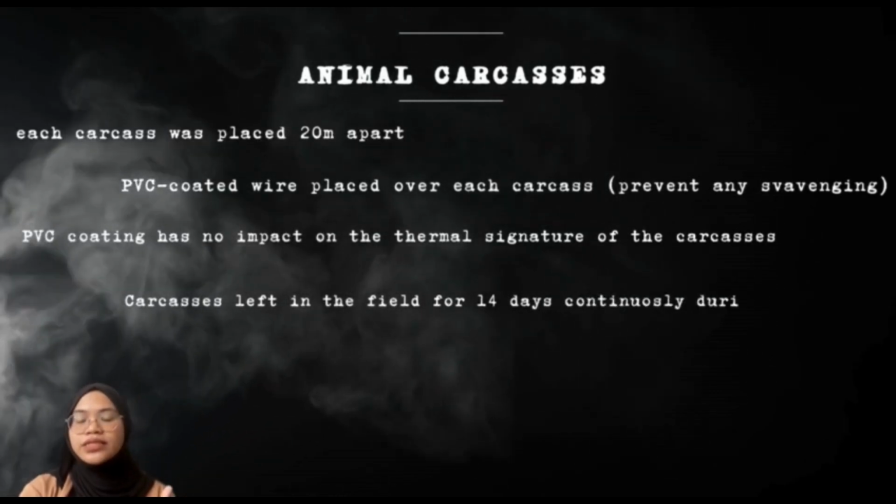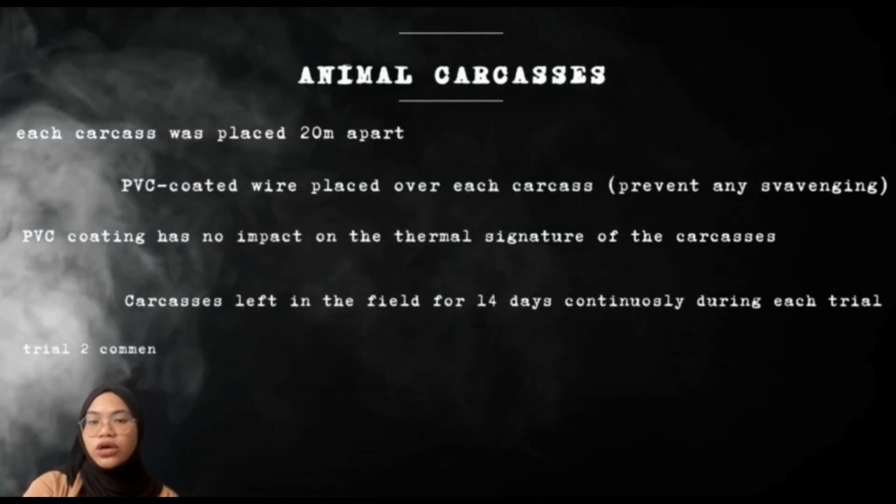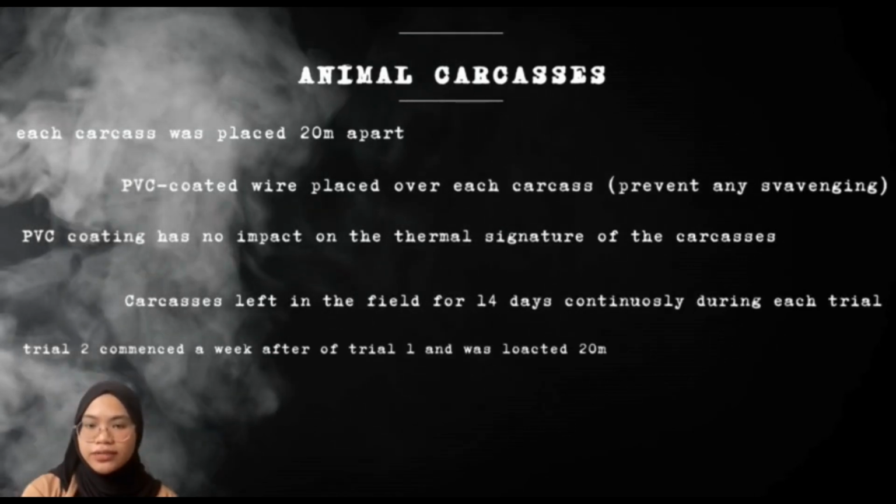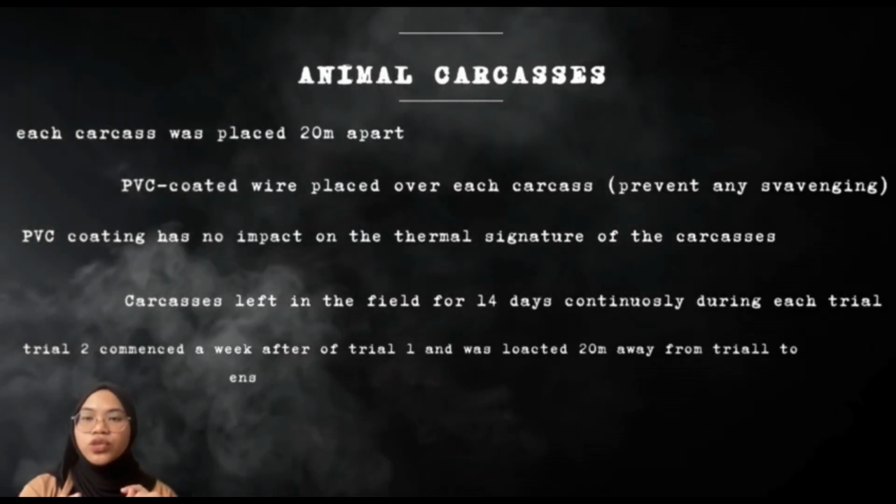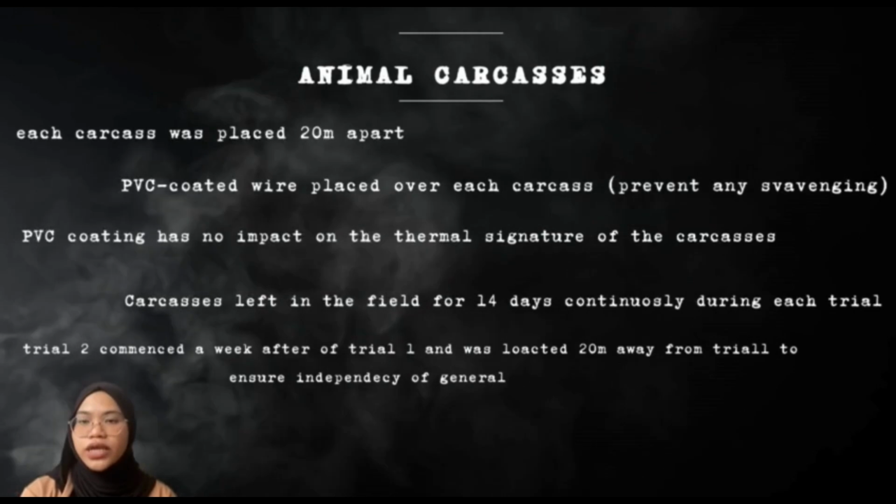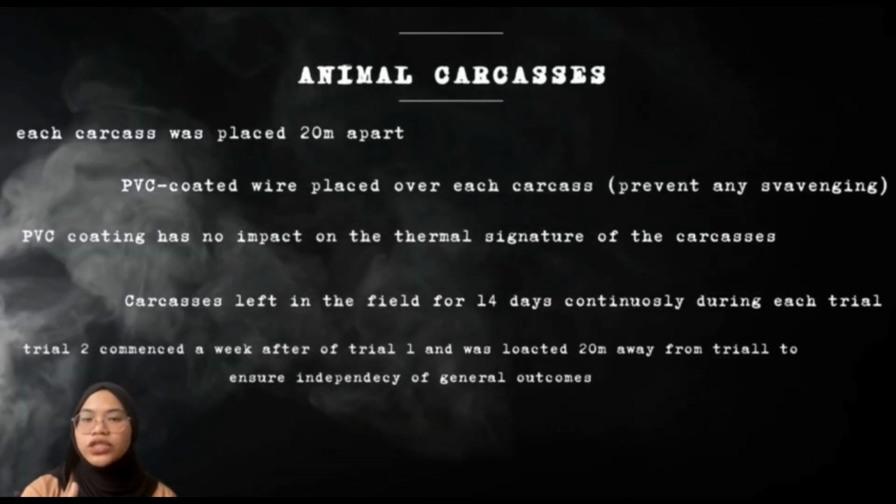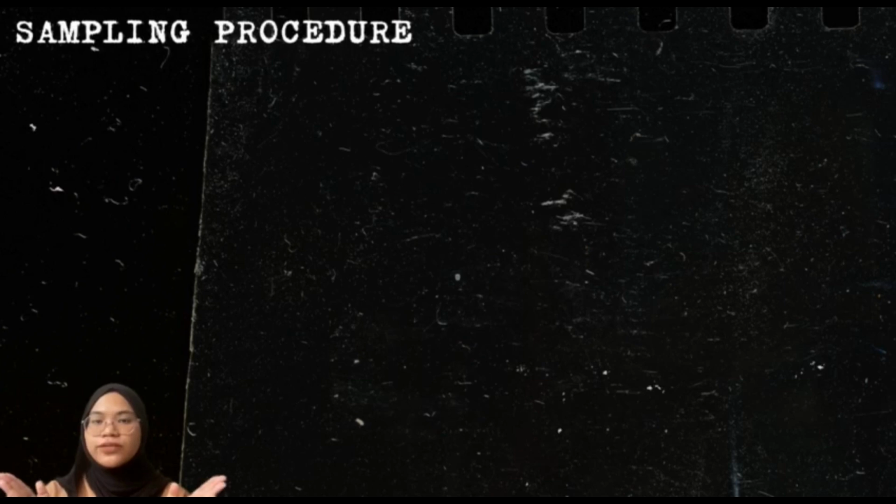Trial 2 commenced a week after completion of Trial 1, with the complete removal and disposal of the skeletal remains, and was located 20 meters away from the Trial 1 location to ensure the independence of the generated outcome. Now jump to the sampling procedure.